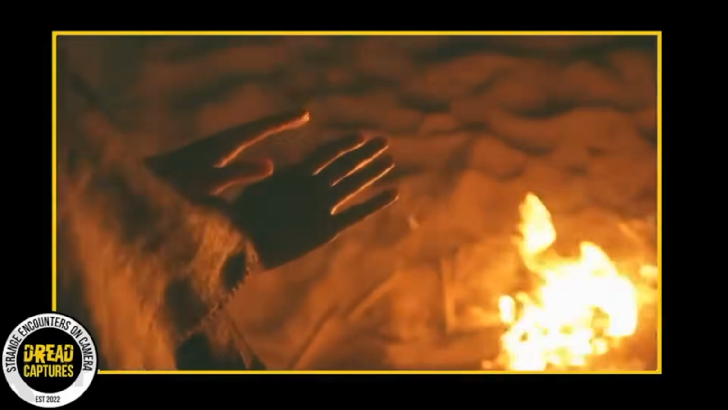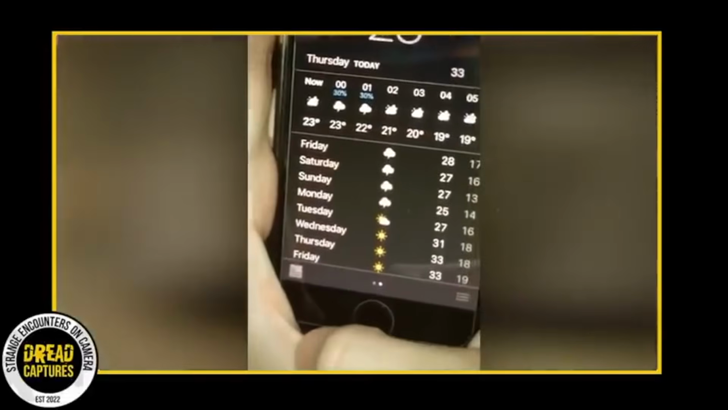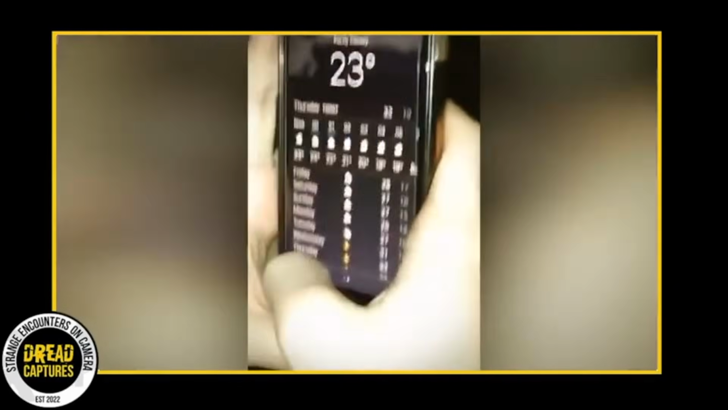This next video is extremely worrisome. In this video, a group of friends is casually chatting and hanging outside, enjoying the weather and each other's company. As the conversation flows, one of them pulls out their phone to check the weather and time. However, a couple of minutes later, things take a terrifying turn. The camera guy decides to reposition his angle, and that's when the hair-raising moment occurs.